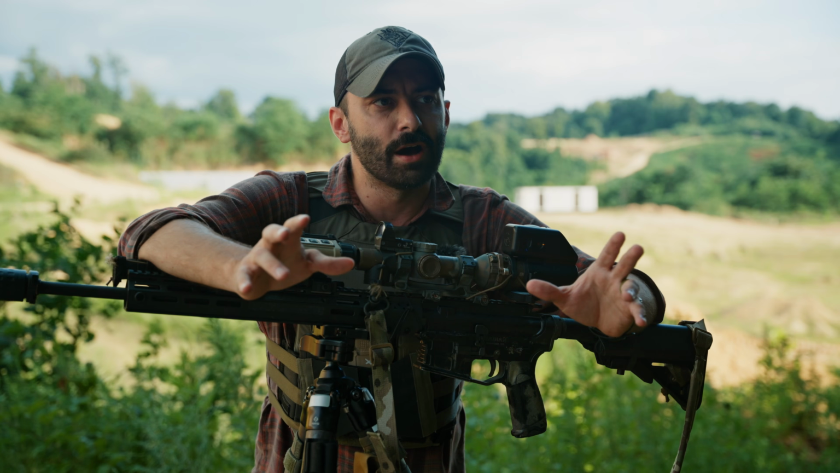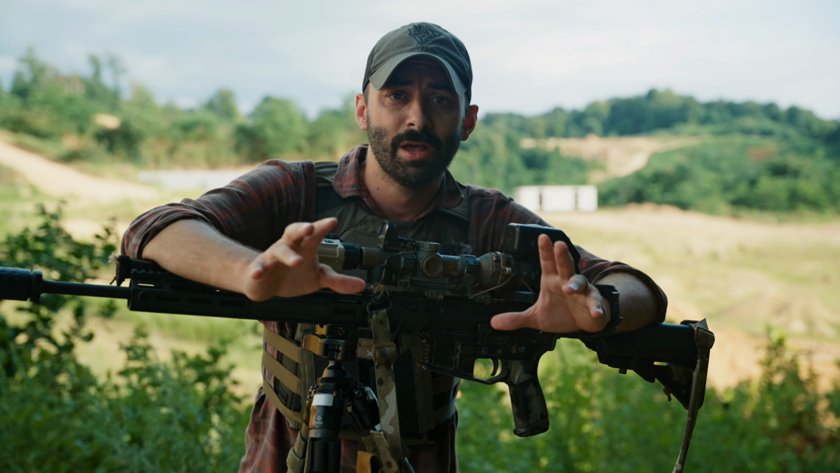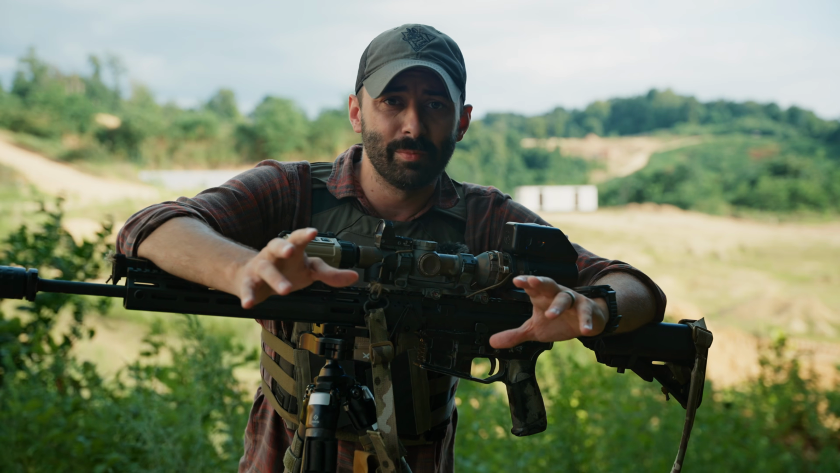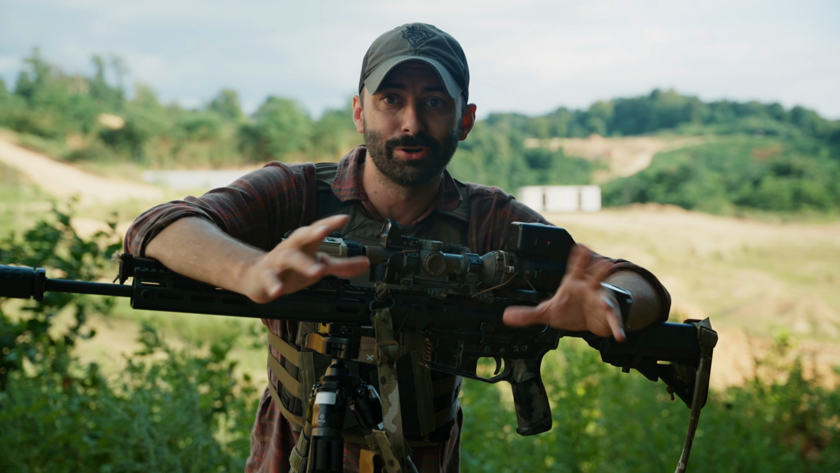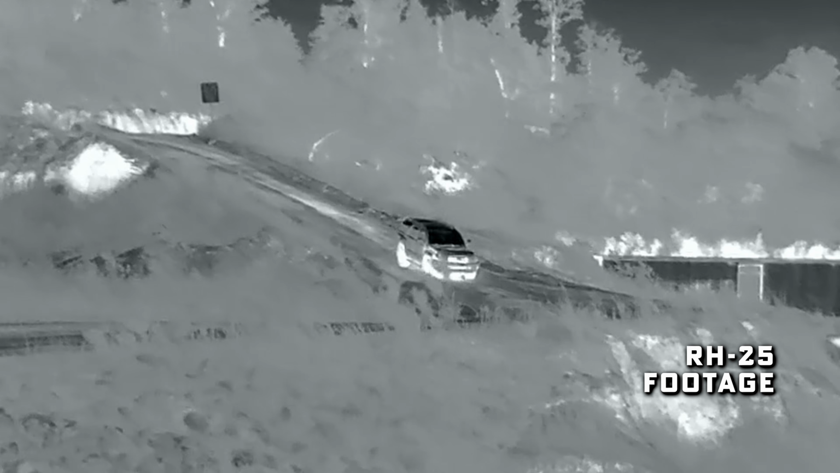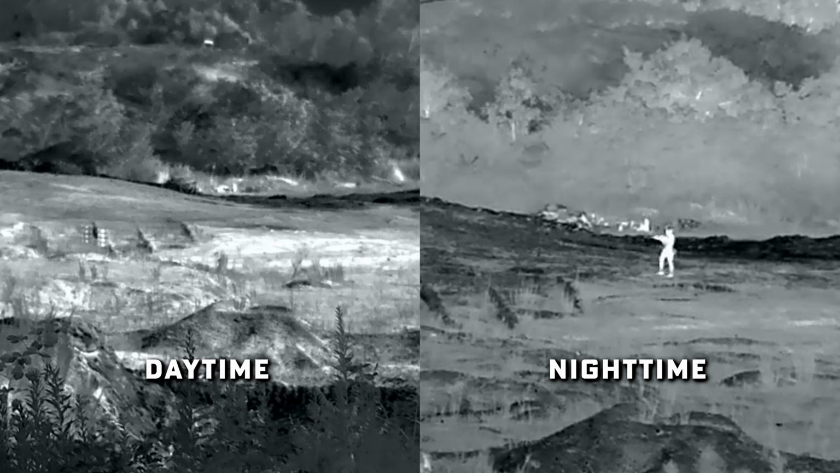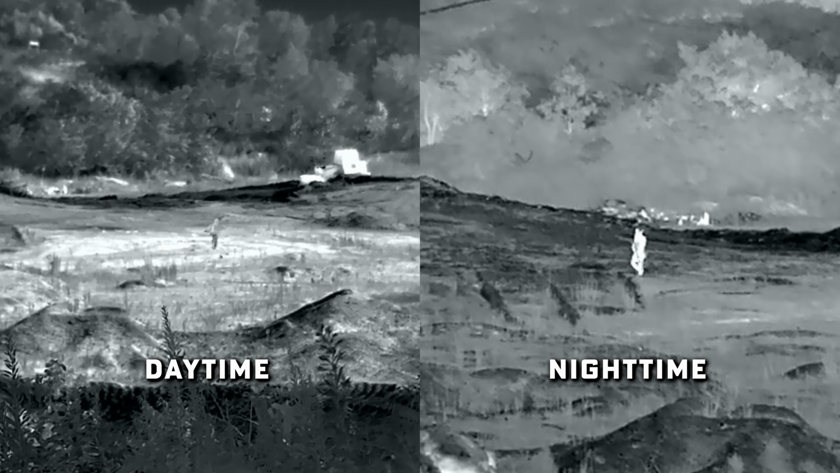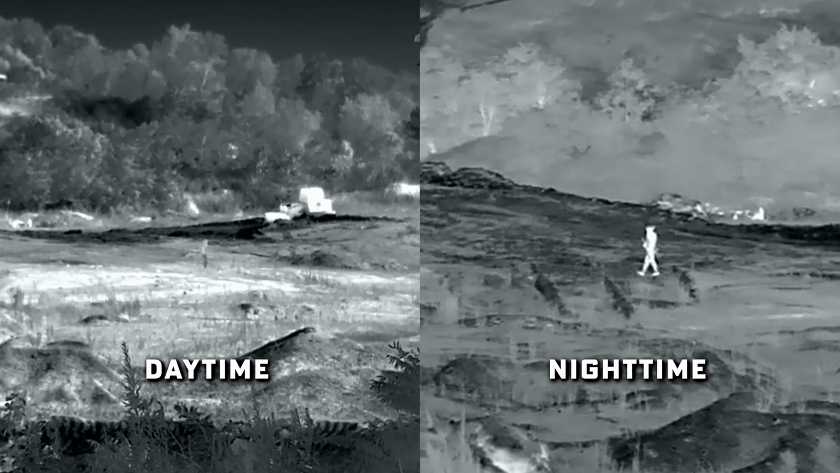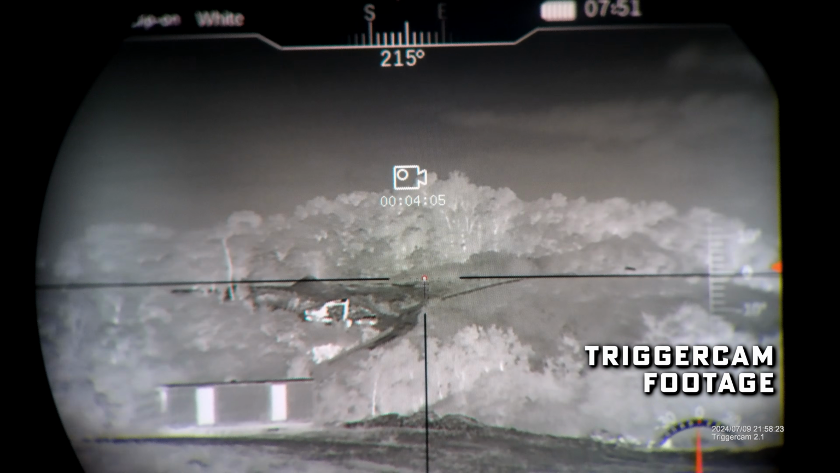I know everyone likes to talk about thermal mitigation devices and thermal blankets, and those things are awesome. But in some cases and in some environments, you don't even need them. So knowing what you look like under thermal during different times of day can actually be a really good thing for you, and the environment alone can mask you. Once the sun sets, there's a time period where the environment's temperature starts to lower and Josh's body temperature doesn't change at all, and that's when you really start to see the superpower of something like this come out.